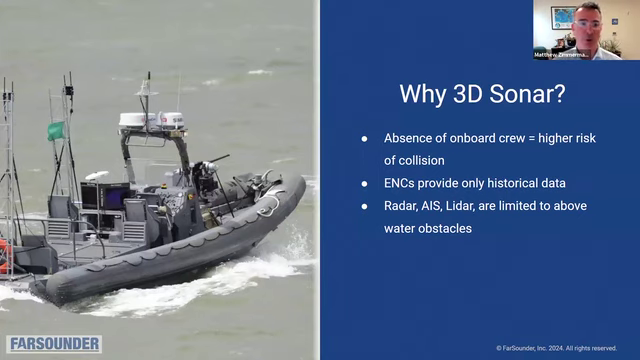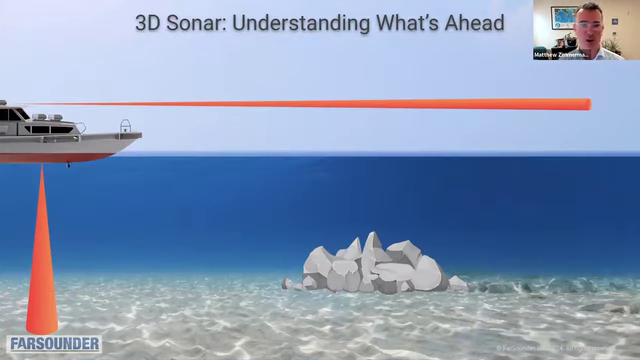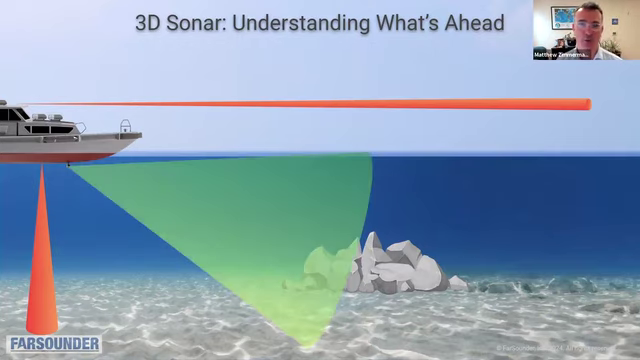Clearly, when you don't have crew on board, you have significantly reduced situational awareness. As I'm sure many of you know, you can't rely on ENCs everywhere, and the traditional sensors that are operating above the water won't see anything below the water. So your down-looking echo sounder is not going to see that rock ahead. Your above water sensors, the camera, the radar, again, will not see that rock ahead. And if you take a traditional 2D multibeam or a scanning sonar and simply face it forward, it's going to be pretty hard to also detect that pile of rocks.